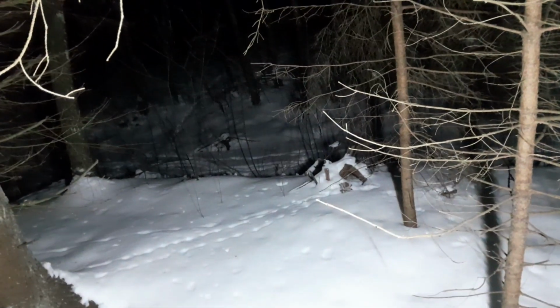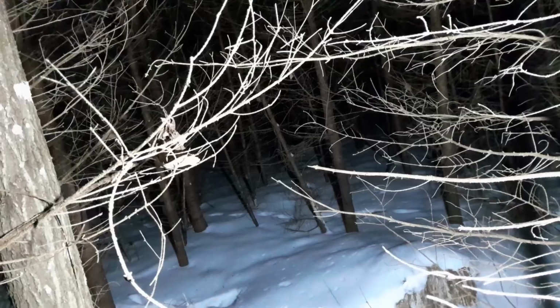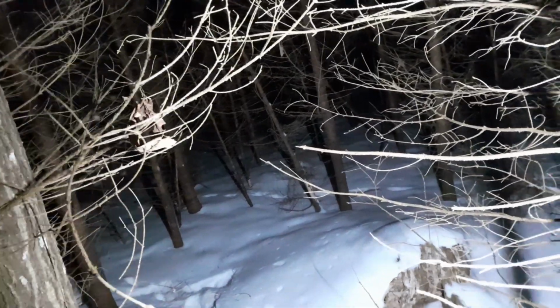Did not find anything here. Looks like we found something.